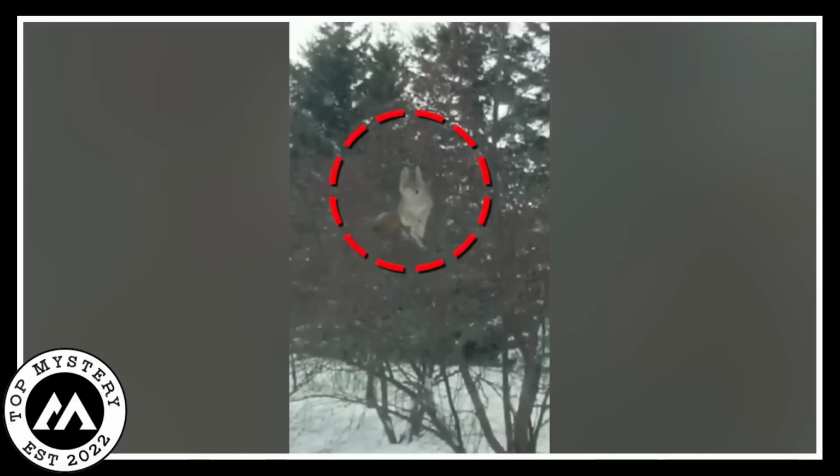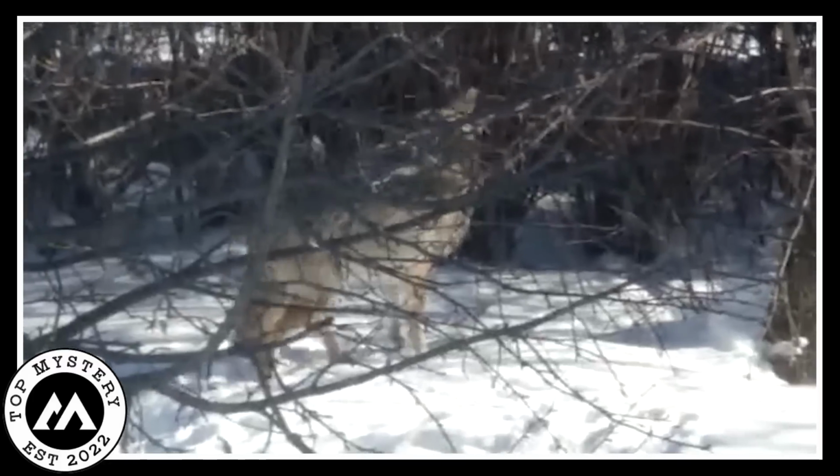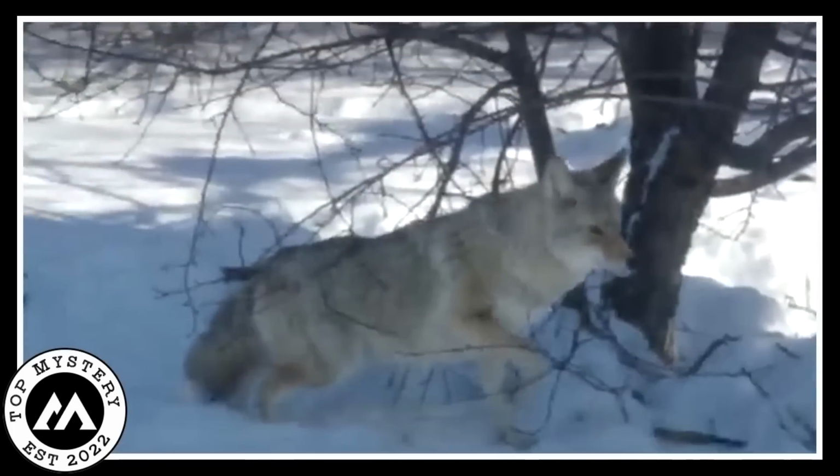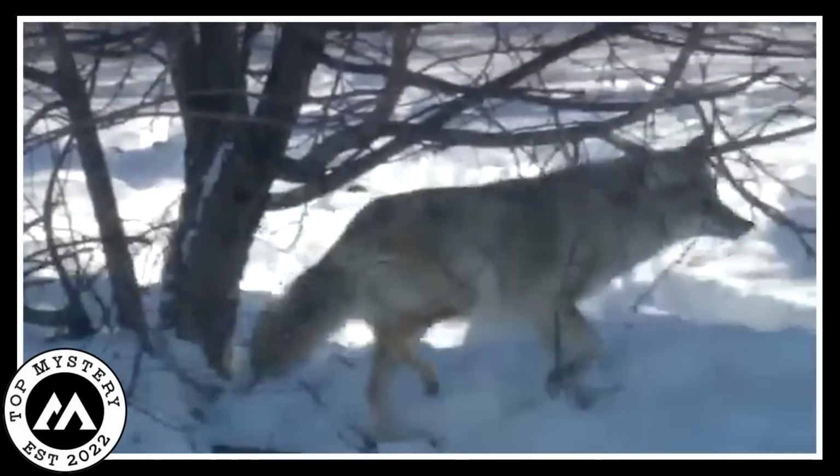How did it manage to climb that tree? That's the burning question on everyone's mind. It was an extremely rare event captured in this clip. The image of this puzzling coyote has stirred immense interest and curiosity. People are eager to understand this mysterious behavior, hoping it might uncover something new and intriguing about these creatures we thought we knew so well. It seems the snow-covered mountains hide more secrets than we could have ever imagined.